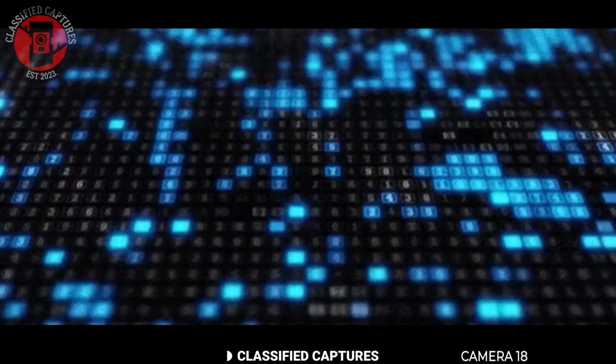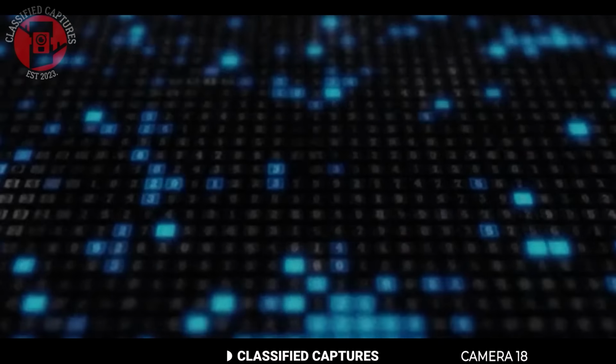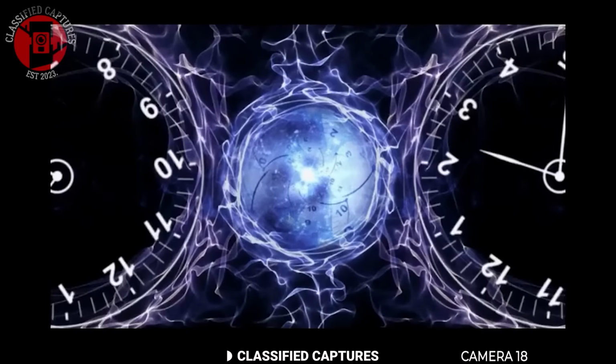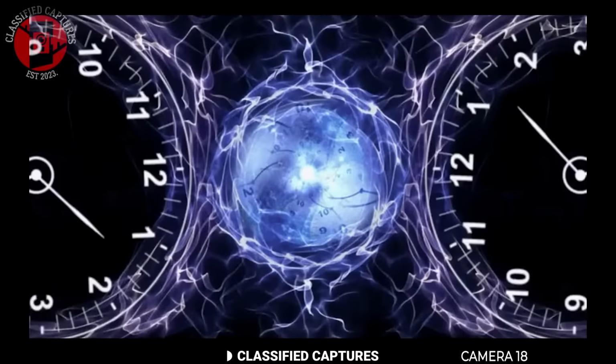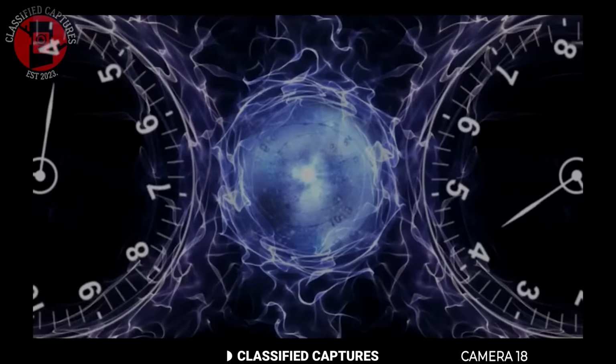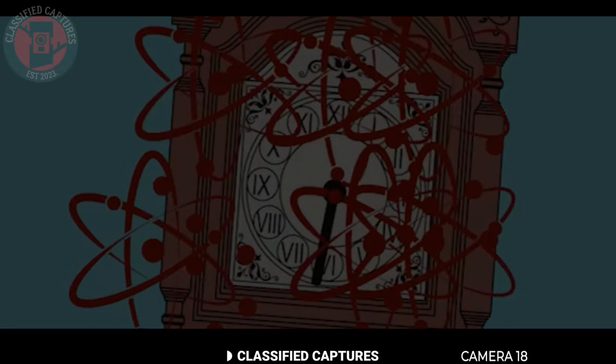What's stopping future breakthroughs from stretching that moment longer or applying it on a larger scale? It's both exciting and unsettling because while science celebrates progress, what happens if the wrong people gain control over this kind of power? Is this the beginning of real-time travel technology or just a dangerous door being nudged open?